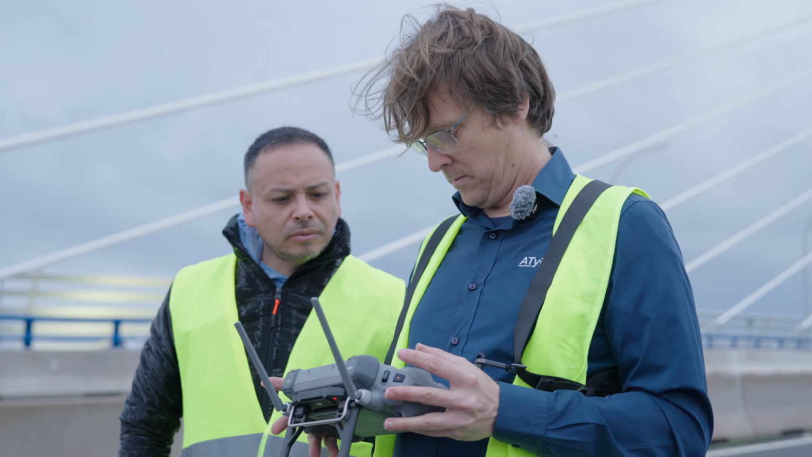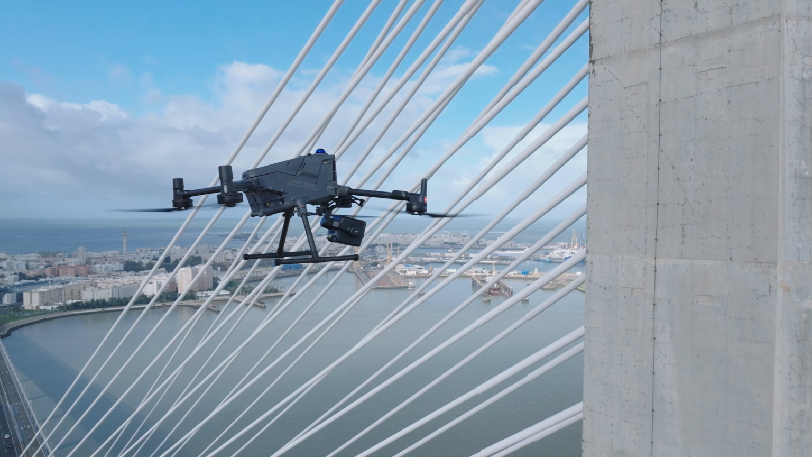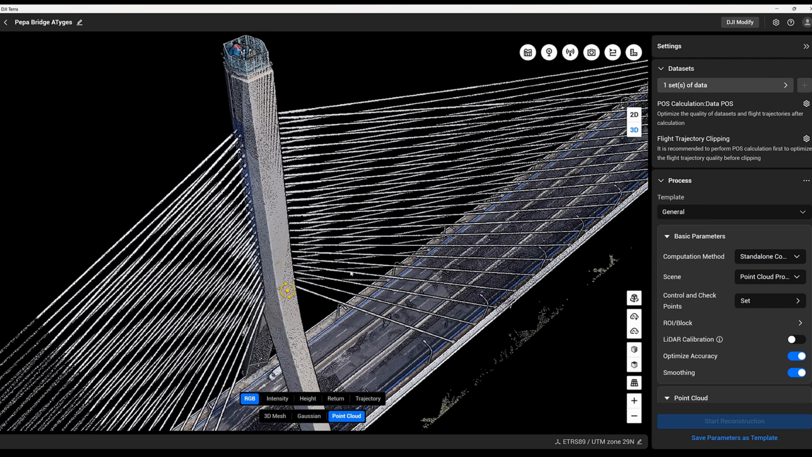In this video, I'll show you a complete workflow to capture a high-quality digital twin using the DJI Matrice 400 L3 lidar, including mission planning, flight execution, lidar processing, and final results in DJI Terra.